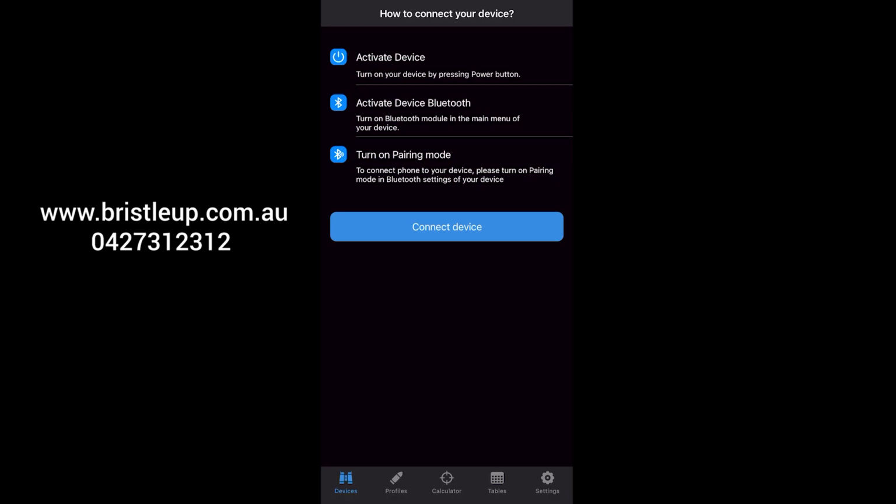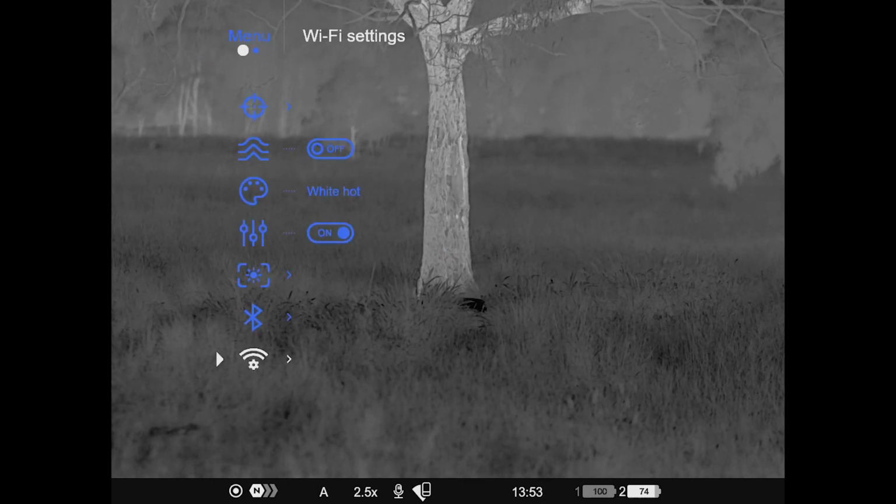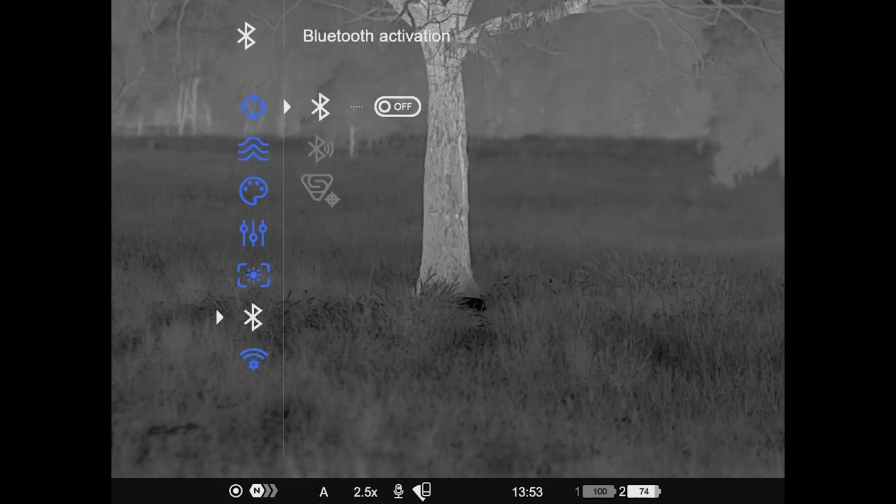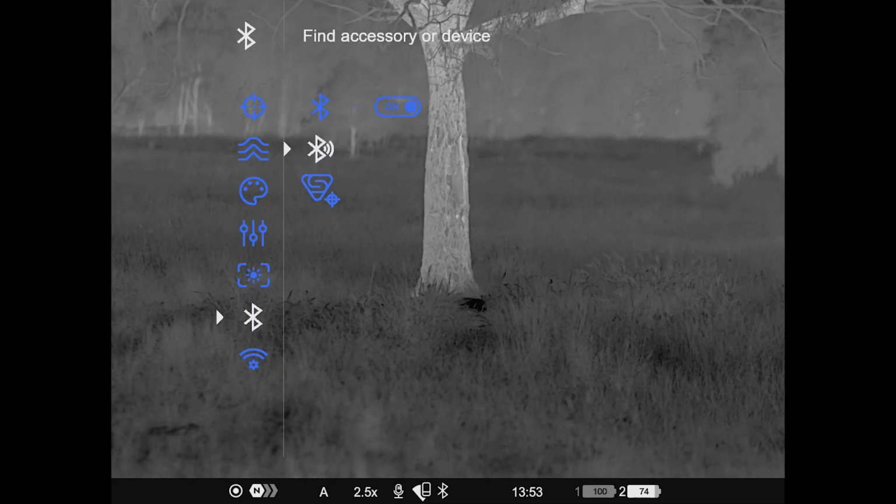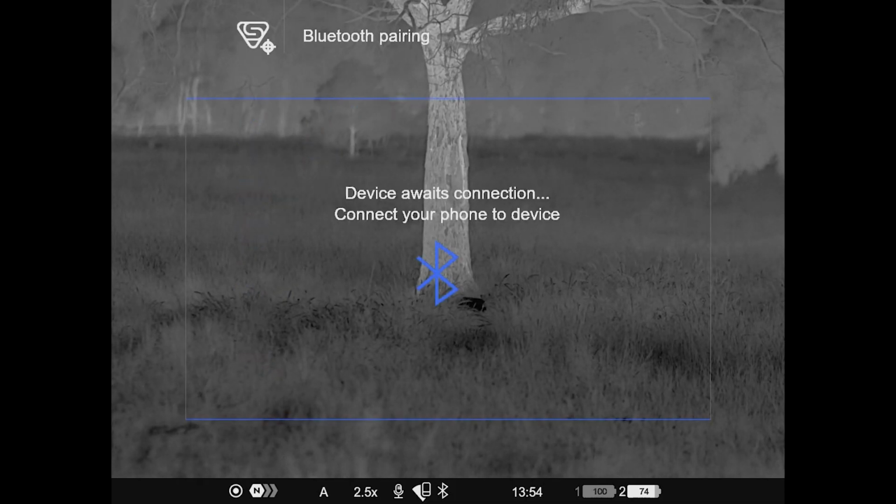You want to make sure that Bluetooth is turned on your phone or tablet, as well as on the thermal itself. Now we're going to press and hold our scroll wheel button, and we're going to scroll through our menu until we get to Bluetooth. Then we're going to turn Bluetooth on, and then we're going to go down to Bluetooth pairing, and then we're going to go back to our app and return back to the thermal when we need the pairing code.